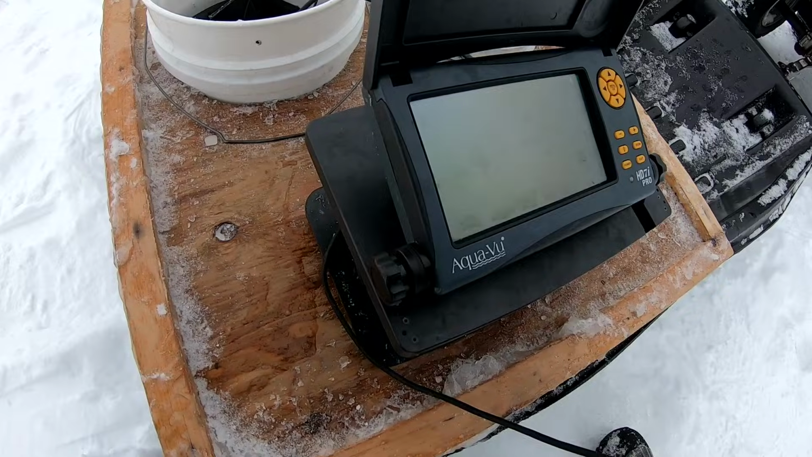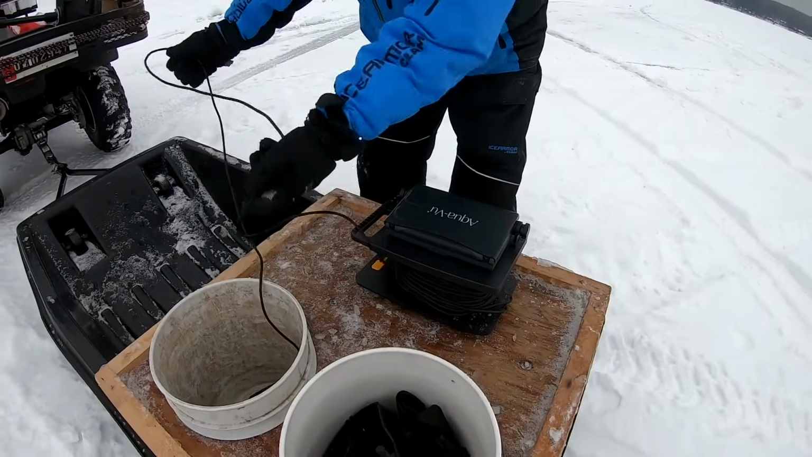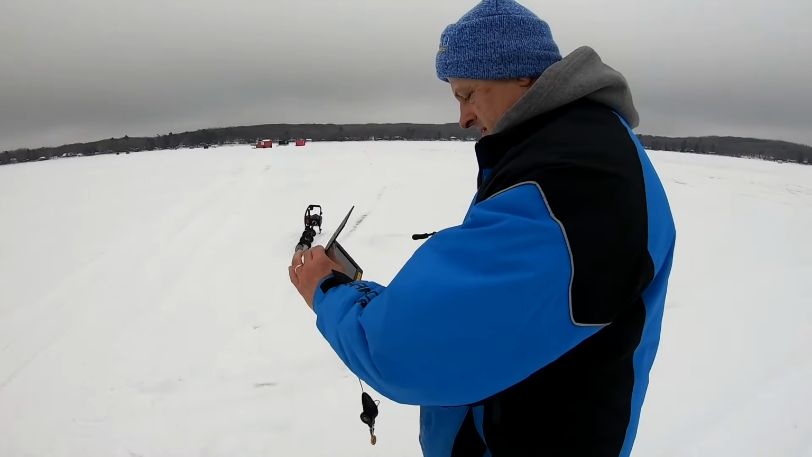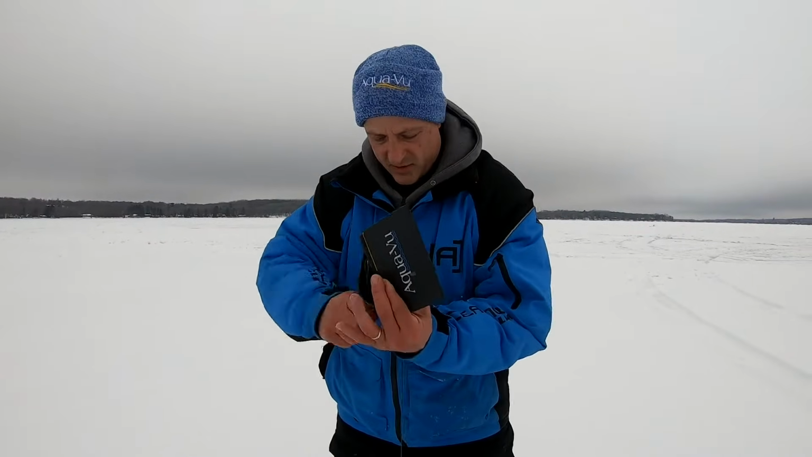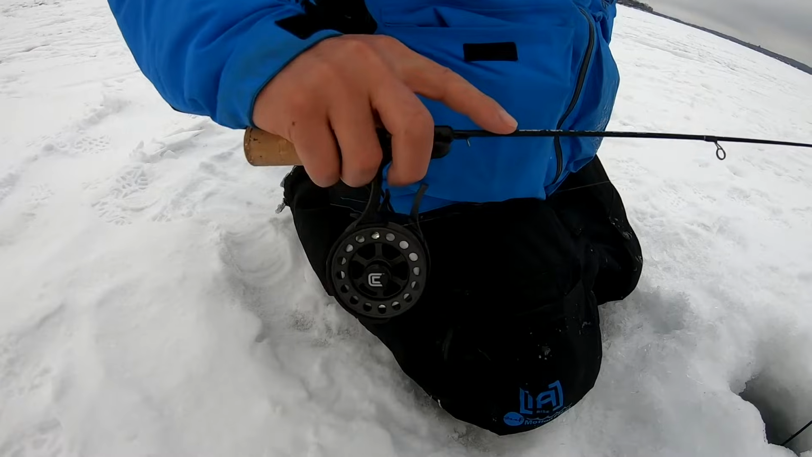I like to use this big camera when I'm jumping around, but when I find the fish and I want to get a little more detailed on what's going on around me, I will jump to the little micro. There they are. All right, that's good. We only jumped about 20 feet, but here they are. I'm gonna go grab my rod quick.